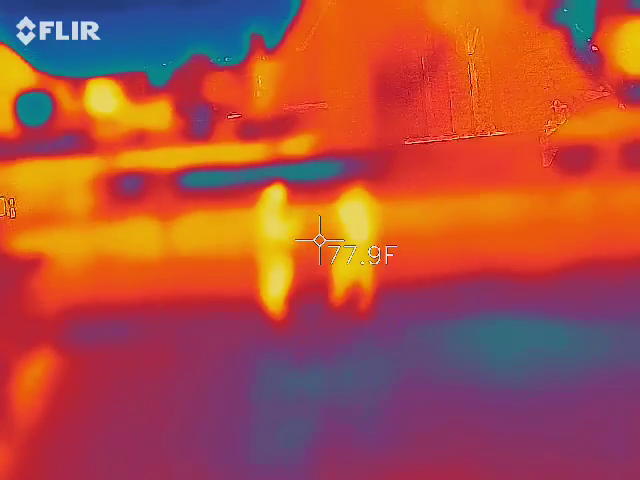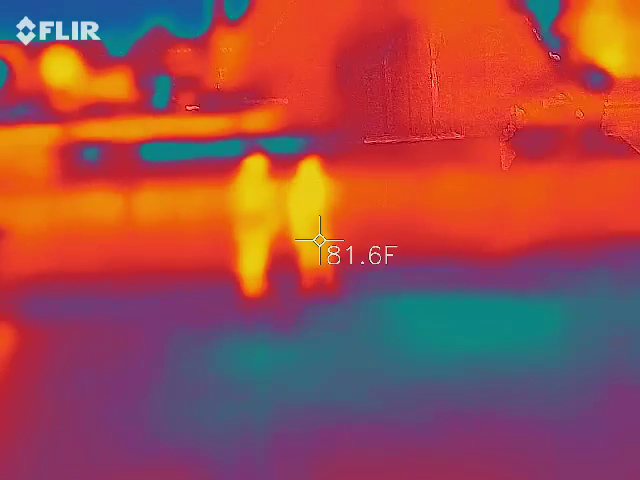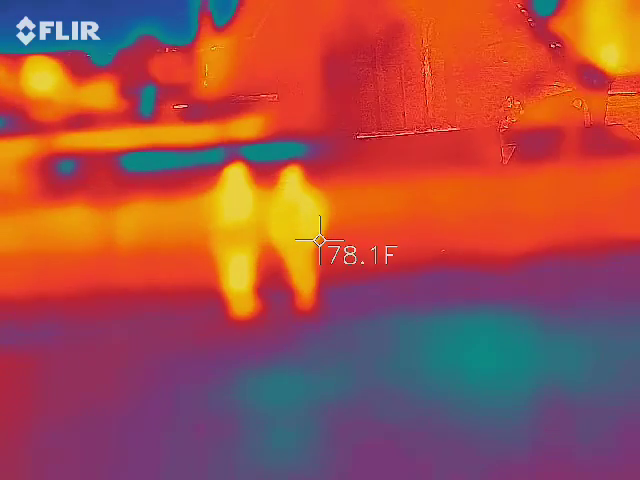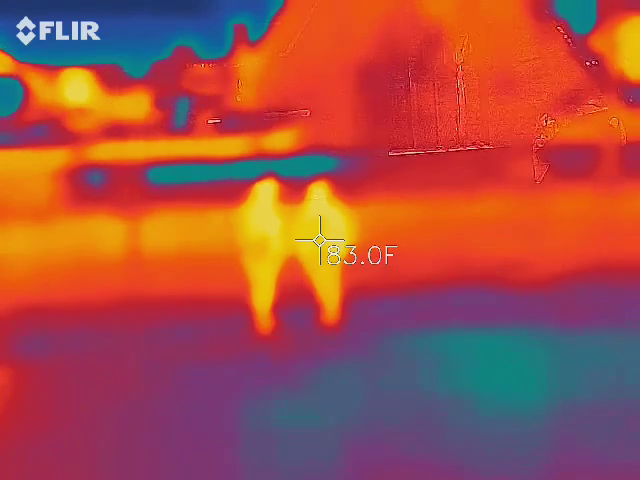What's the temperature in the glass? It's 17. Hey, if it's just very close for a second. It was like 6, not good. 69 degrees is not good.